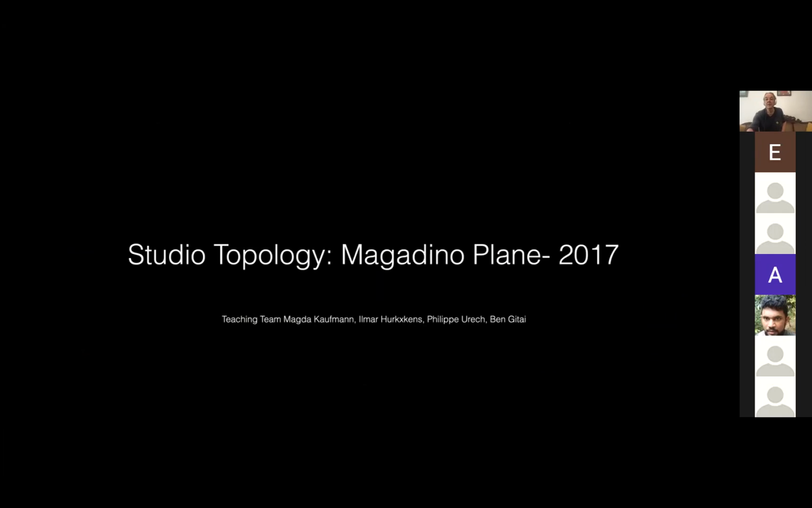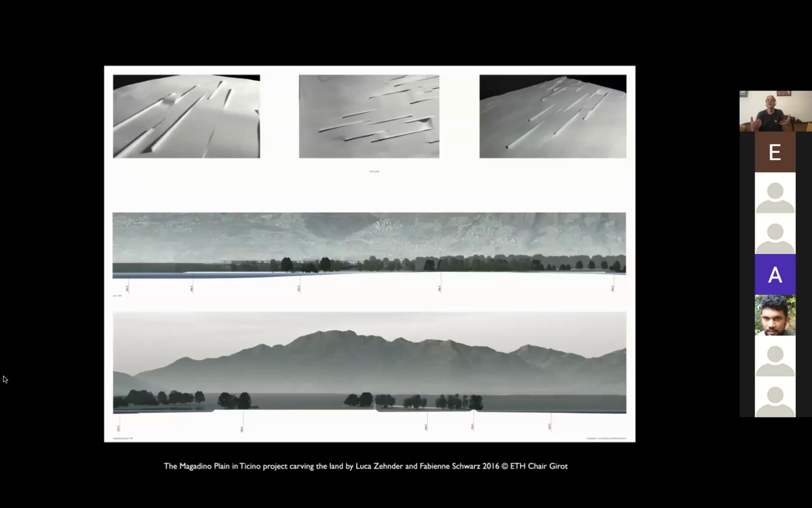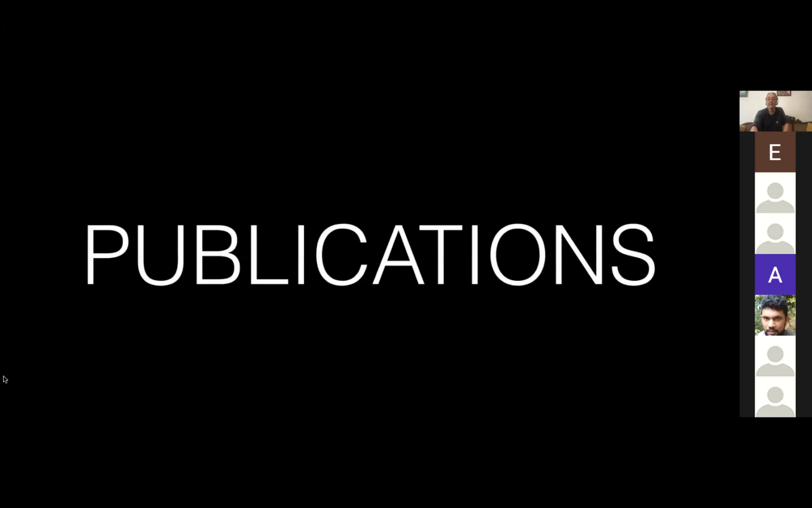Another studio that we did was the Magadino plain, where you were working in a flood-prone delta area, again on a point cloud model base, asking students to develop, as elegantly as possible, design solutions to control this surge of water in that area.